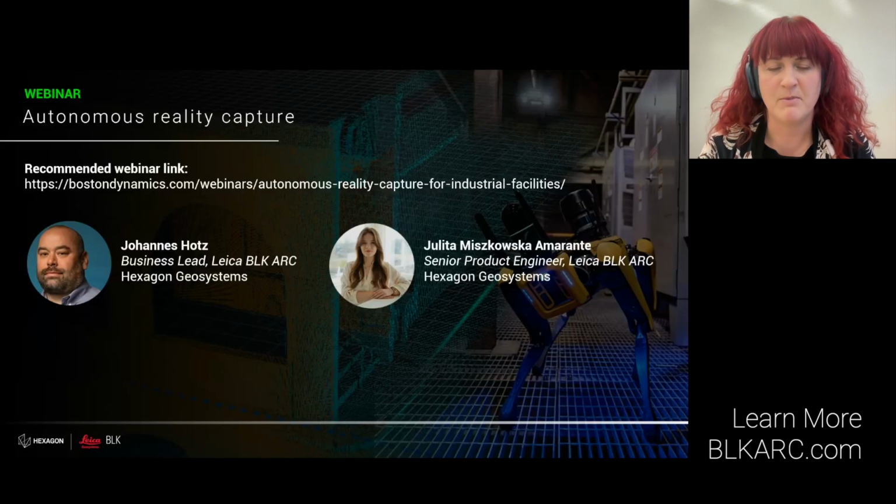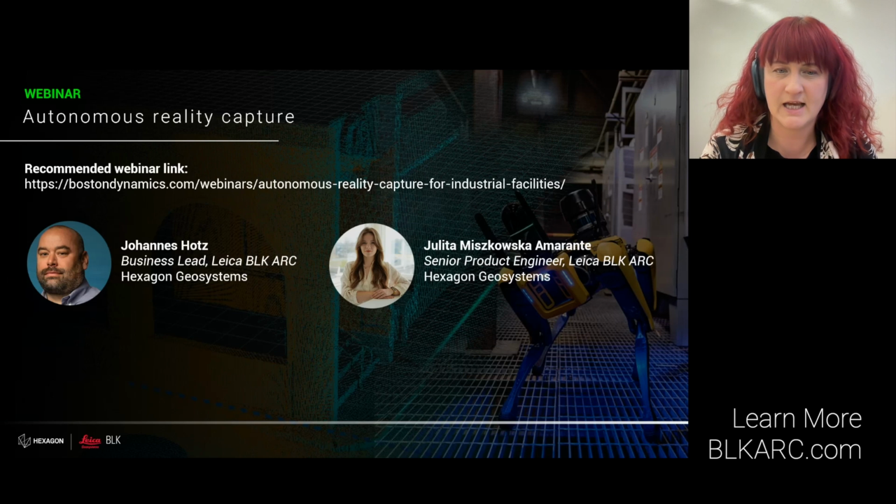Today, we have a great lineup of speakers, two experts from the BLK ARC product team. Johannes, our business lead for BLK ARC, will focus first on the benefits of mobile scanning. Julita, our BLK ARC senior product engineer, will show what it looks like to use a BLK ARC with Spot. And then at the end, Johannes will show some real use cases of BLK ARC and Spot.